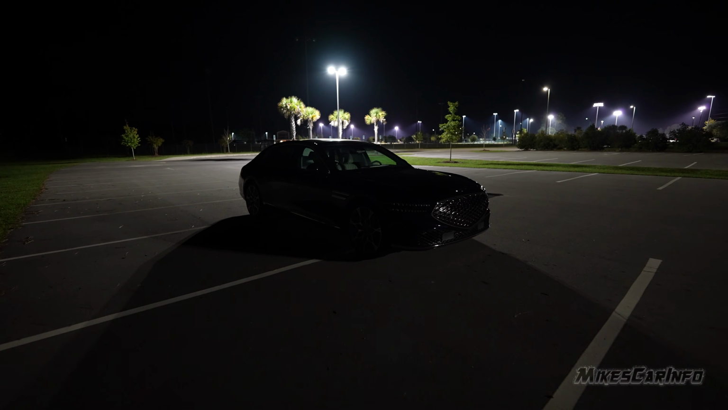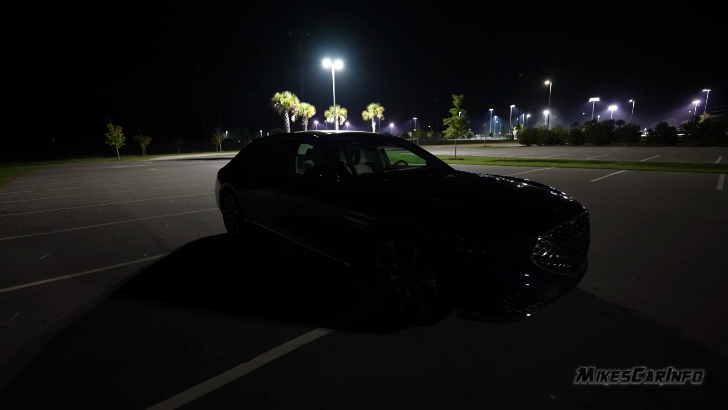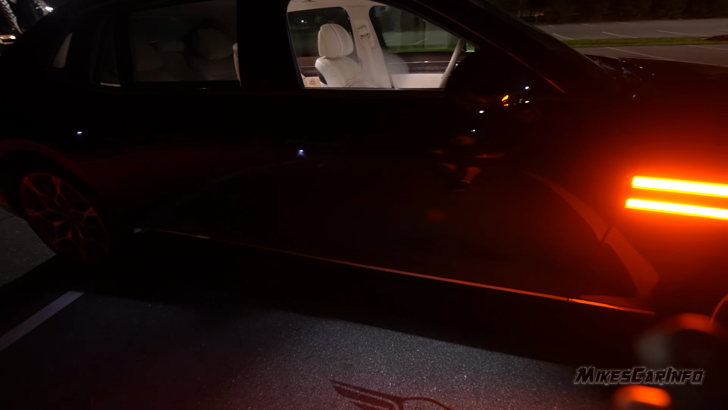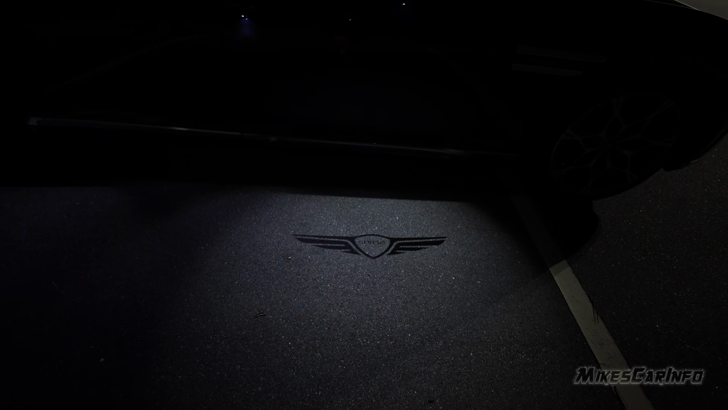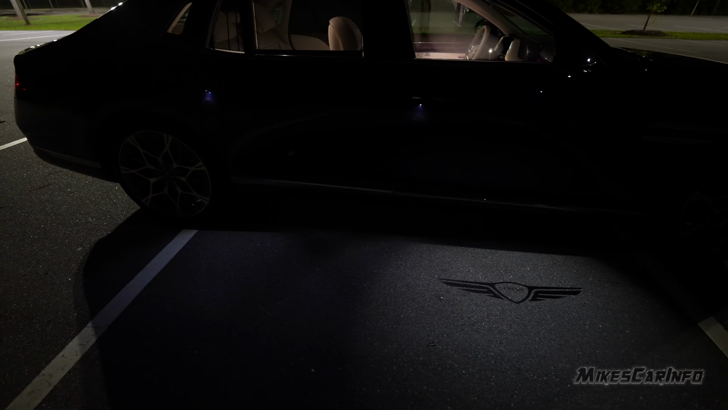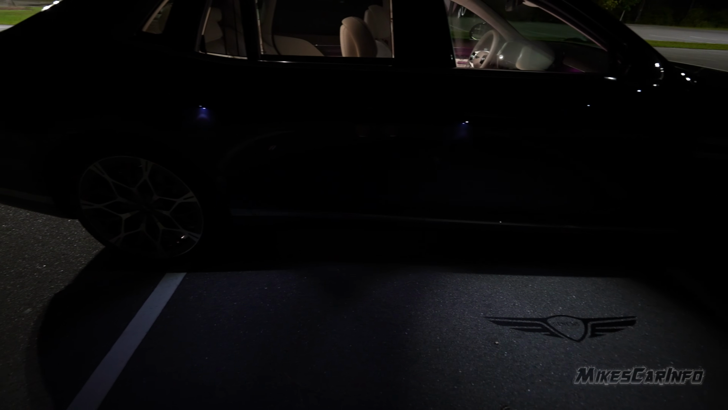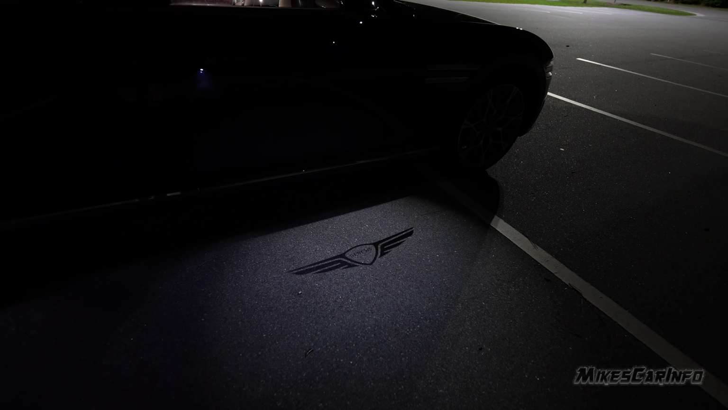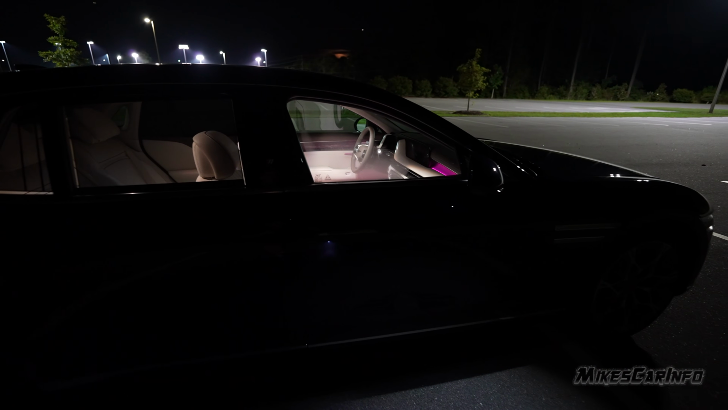When you approach the vehicle with the key, it'll sense the key, and once you get close to it, it turns on these approach lights with the Genesis badge shining on the ground, looking really nice. You can see here on the side door, both doors have lights shining on the ground. Also the side mirror is projecting the Genesis approach light. The interior lights are also on now.